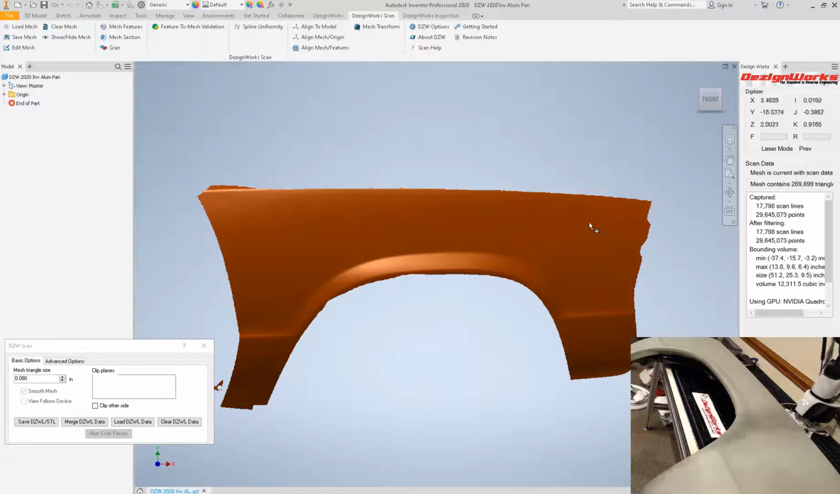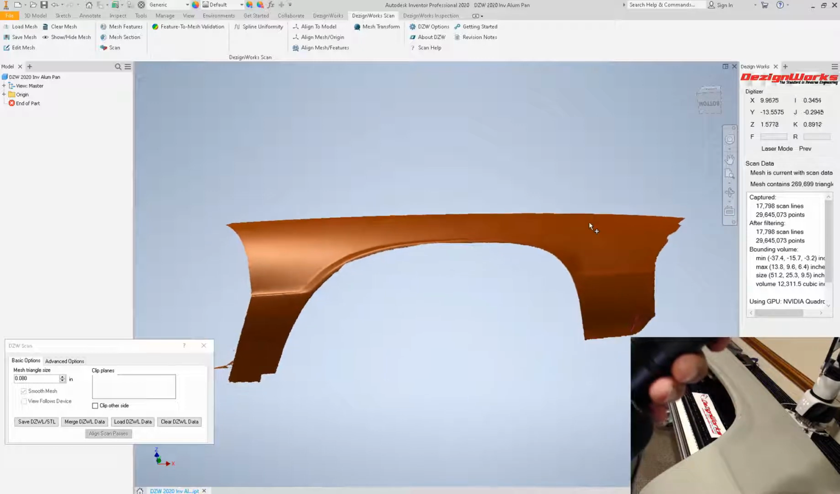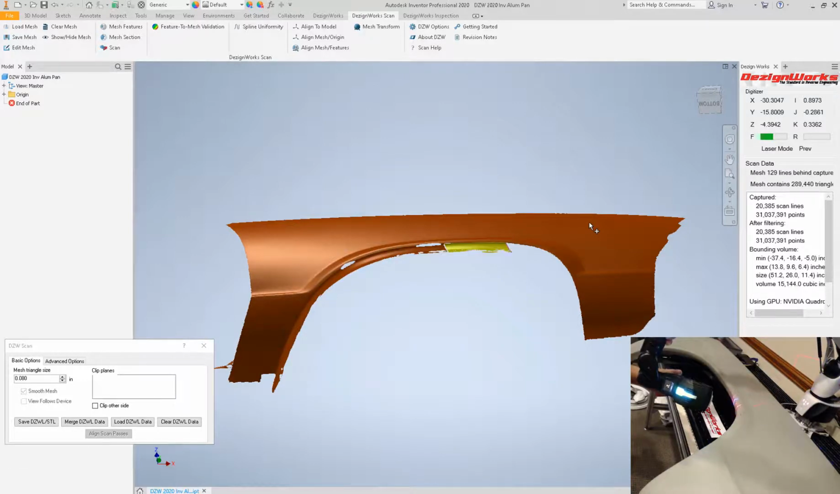So let's zoom in. Let's talk about some detailed areas. So you've seen it did a great job there. Well, what about this little detail area? That big flat area. Notice there's a green light in the back of the scanner. Tells you when you're in focus. It's unbelievable how fast you can scan with these two combinations.